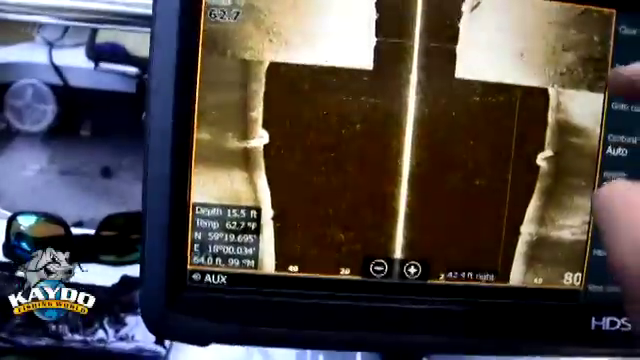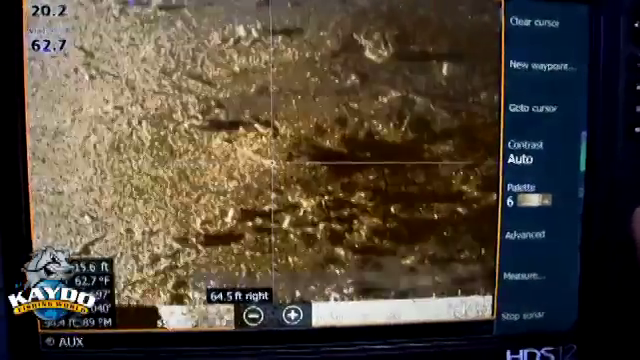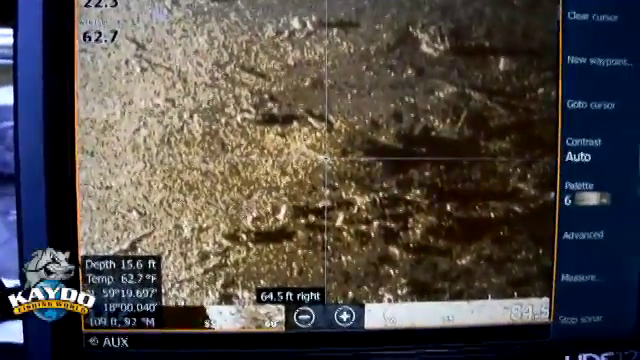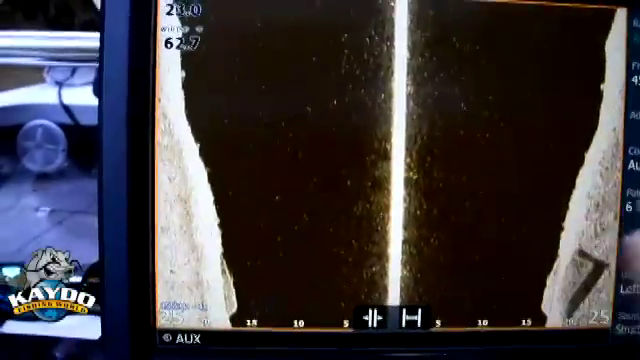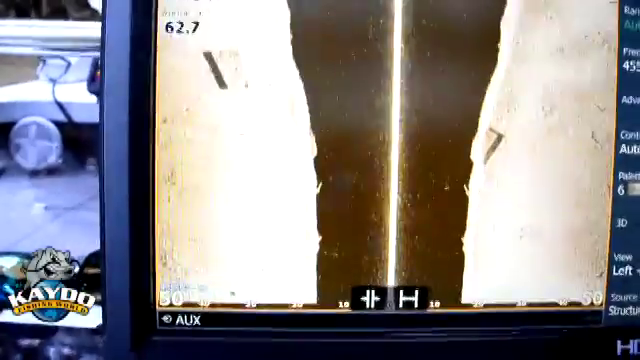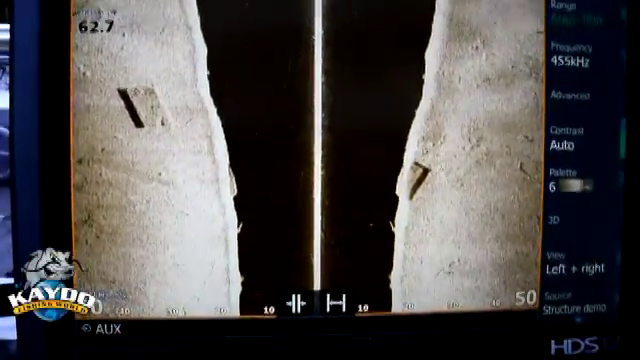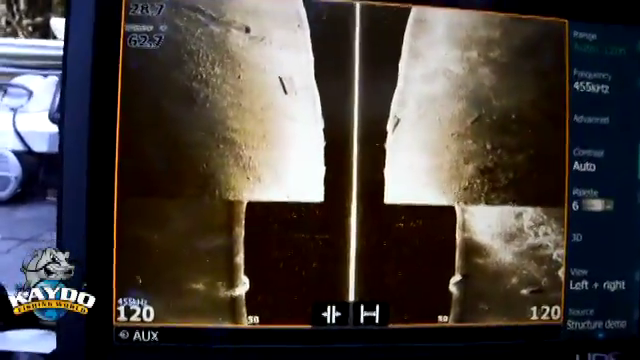So basically, the way I explained it, everything is scanning to the right and to the left. If we zoom in and have a look, you can actually zoom right in and have a look at the rock formation sitting on the ground there. Now that's sitting on the right hand side of the boat, obviously, because I clicked to the right hand side of that screen. Now you'll pick up fish, you'll pick up the shadows. It's such a far greater detail than your standard sonar.